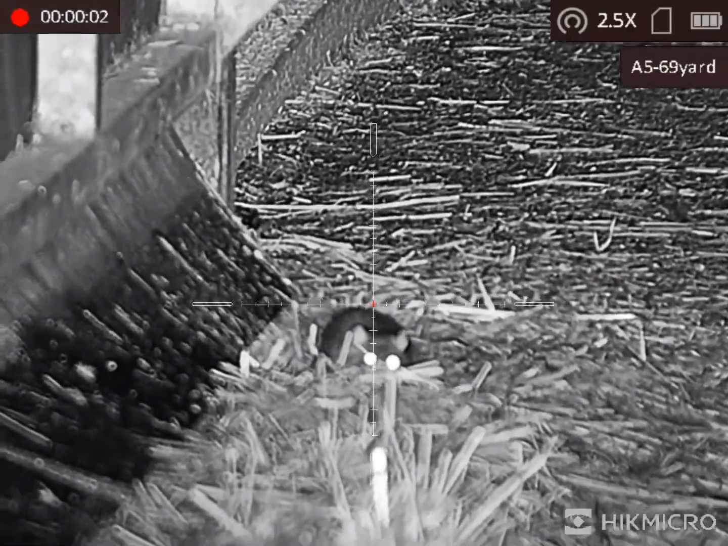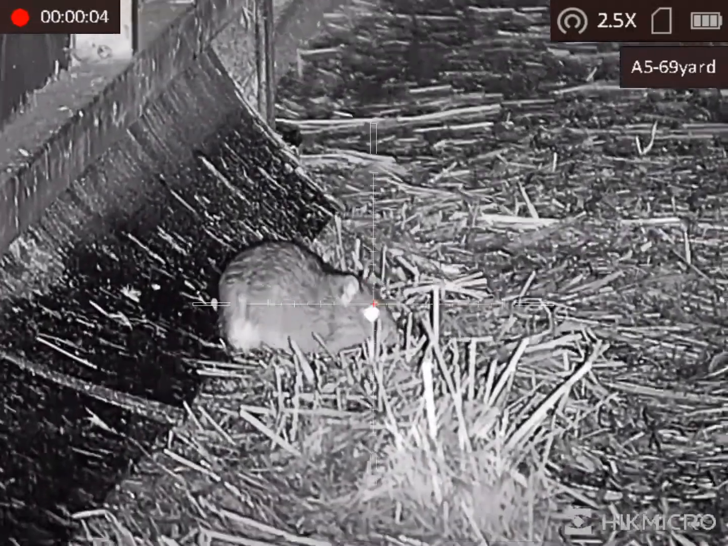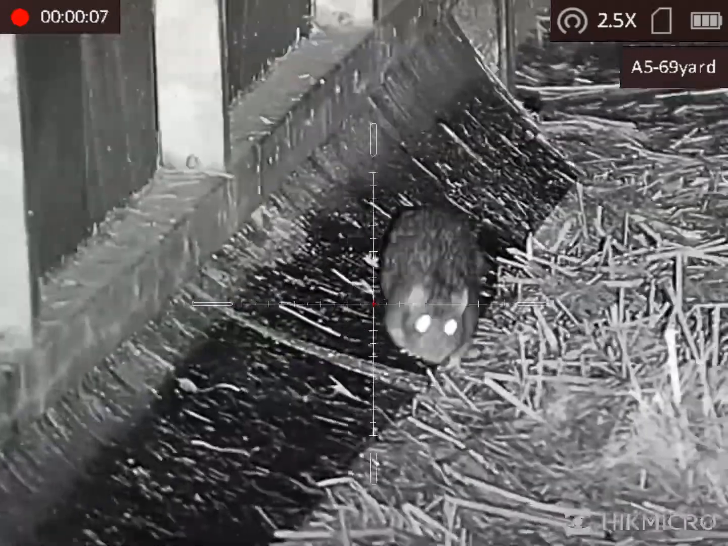Some of these little guys, they just won't sit still. But if you're patient enough, they will.